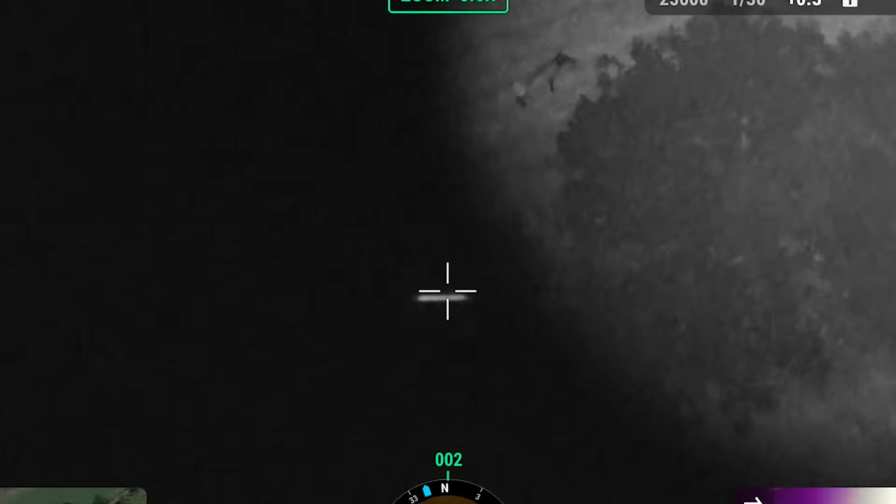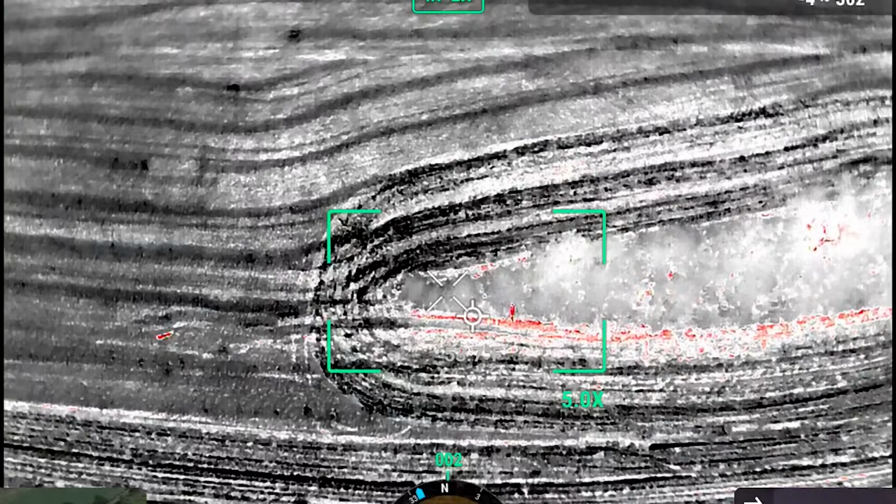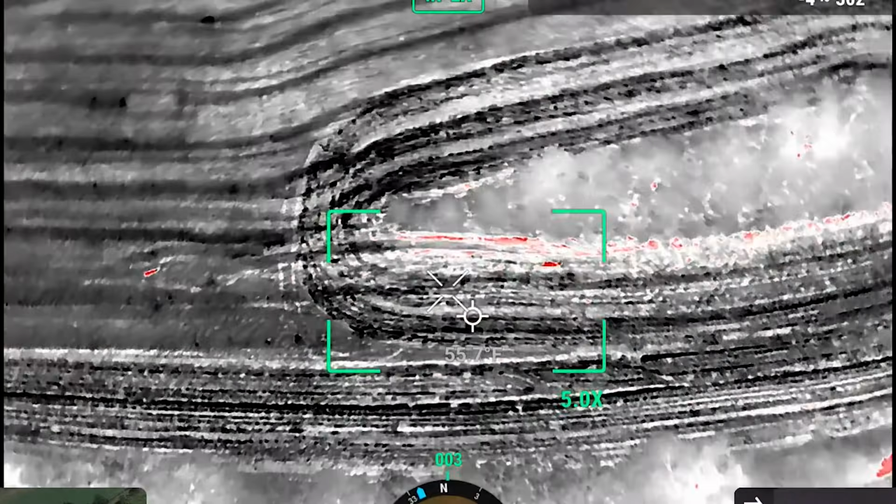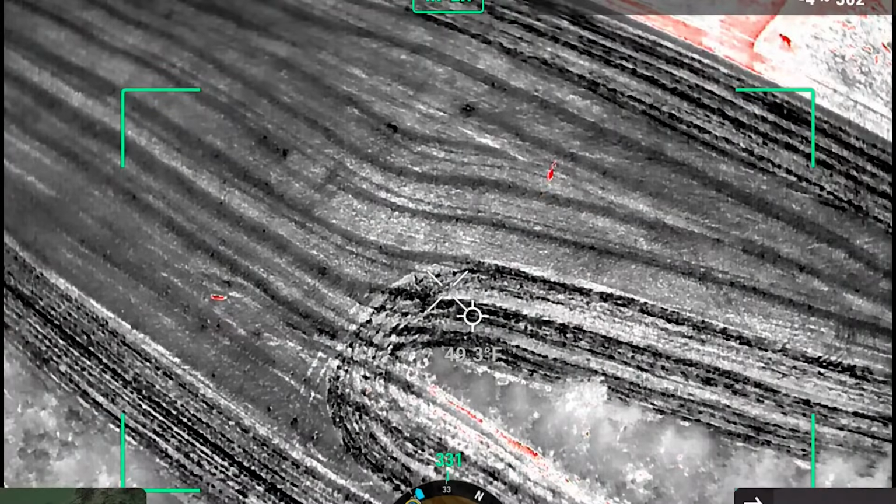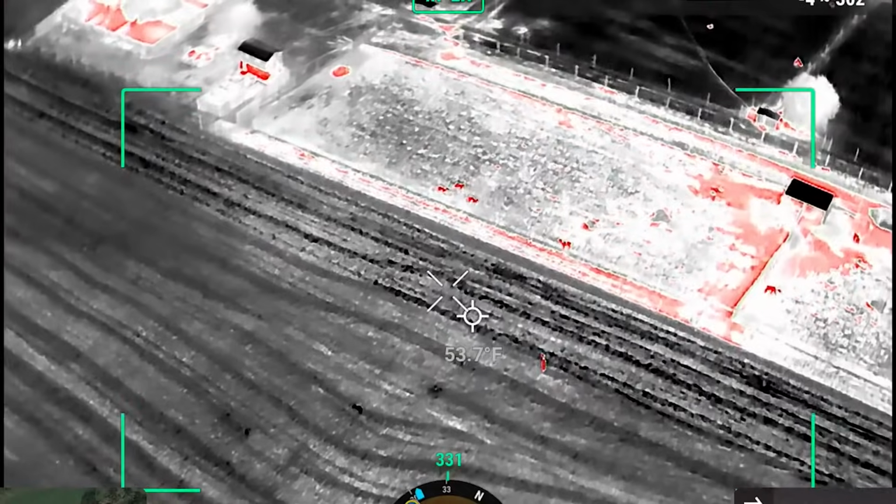Is he still on? Yeah, we're talking. Oh, did he hit her? Yeah, it looked like she got hit. It was a flinch. 50-yard shot now. If you lose her. He hit her. Good shot. Yeah, great. So that's what the flinch was.